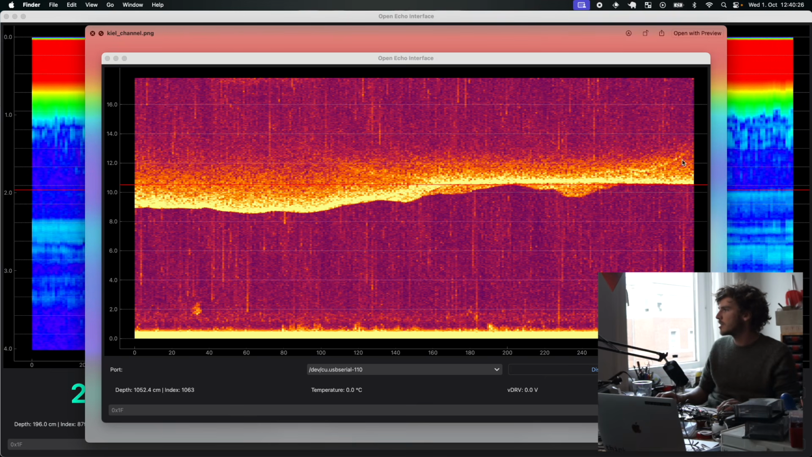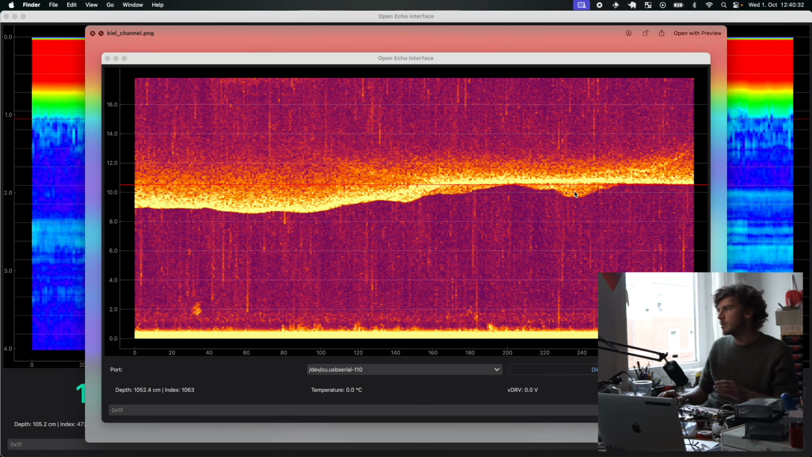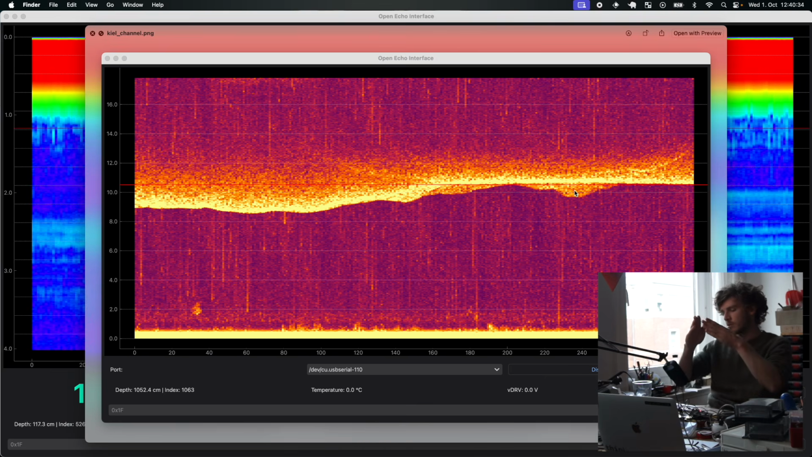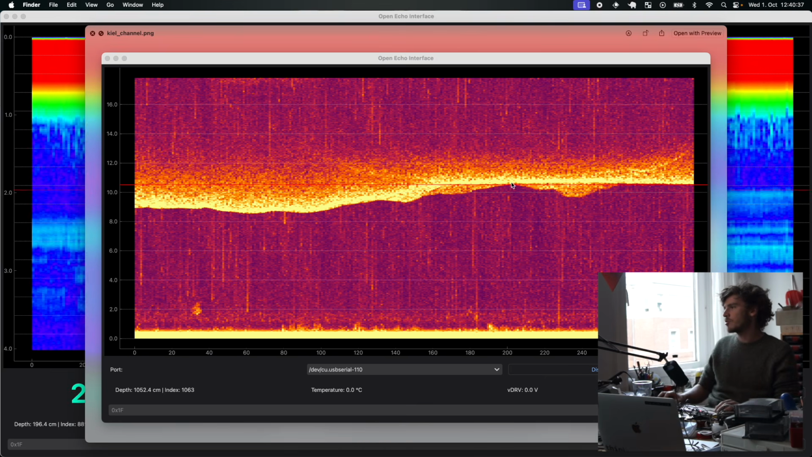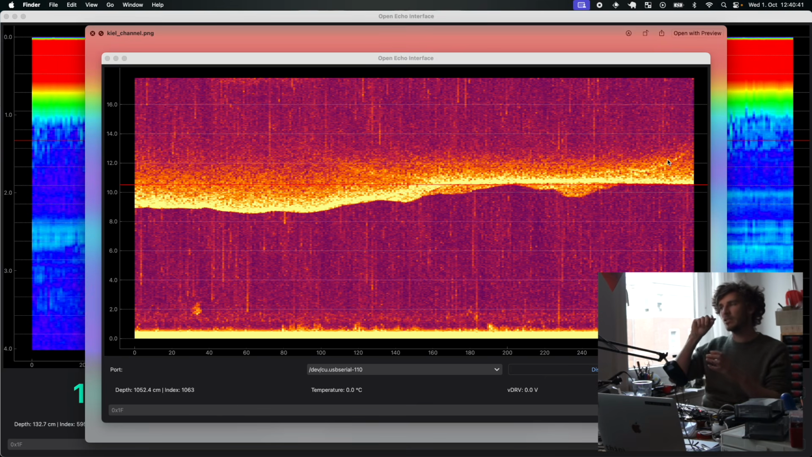Yeah, you can also see different structures here. For example, this is a very straight line, but this could also be a hill. This could also be on the corner of the transducer, so on the beam shape. Not sure about that. This could also be in the sand itself. So sometimes you can see a little bit into the sand.